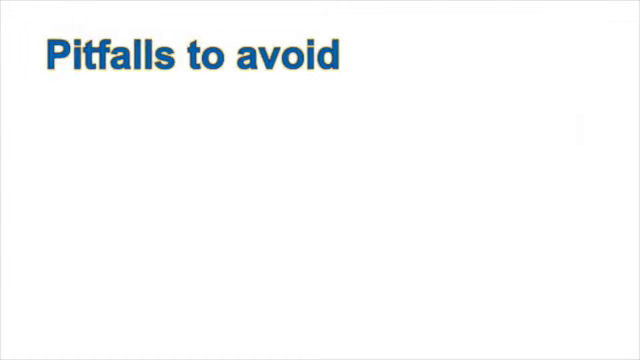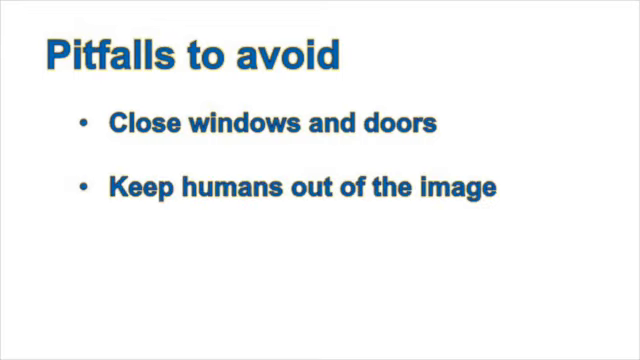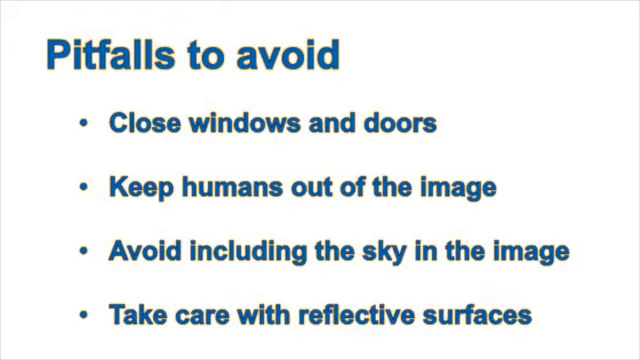Lastly, we talked about the pitfalls to avoid when taking a thermal image. Make sure windows and doors have been closed and the temperatures have been allowed to settle. Keep warm things like humans and animals out of the image. Avoid getting the sky in the image because it's very cold. And take special care with reflective surfaces like slate roofs and windows.